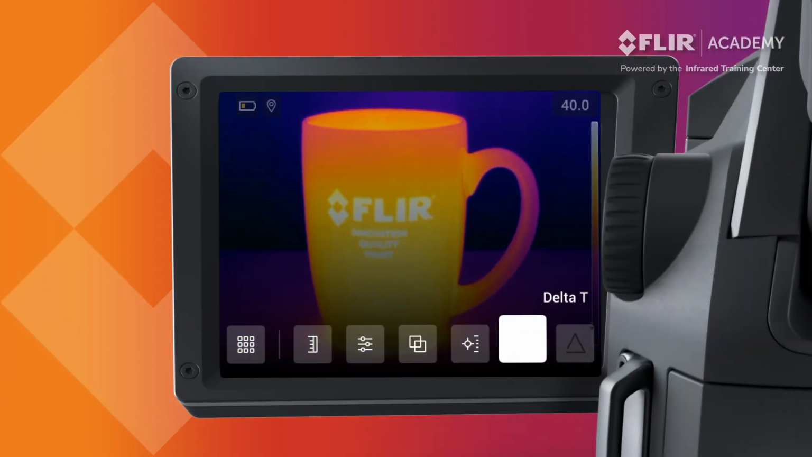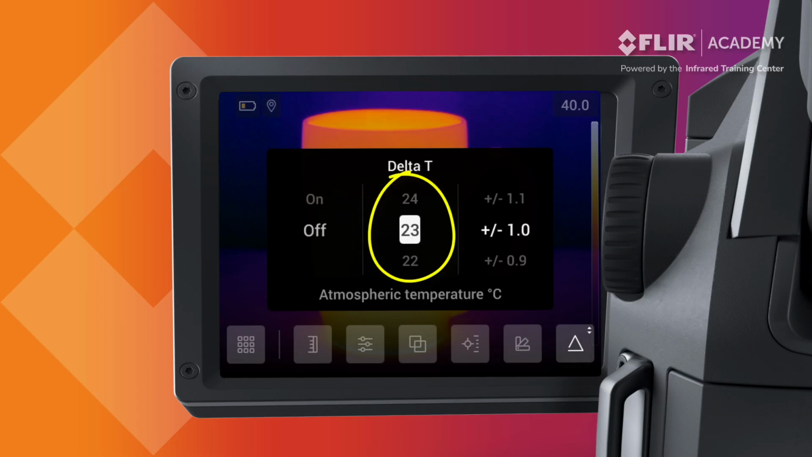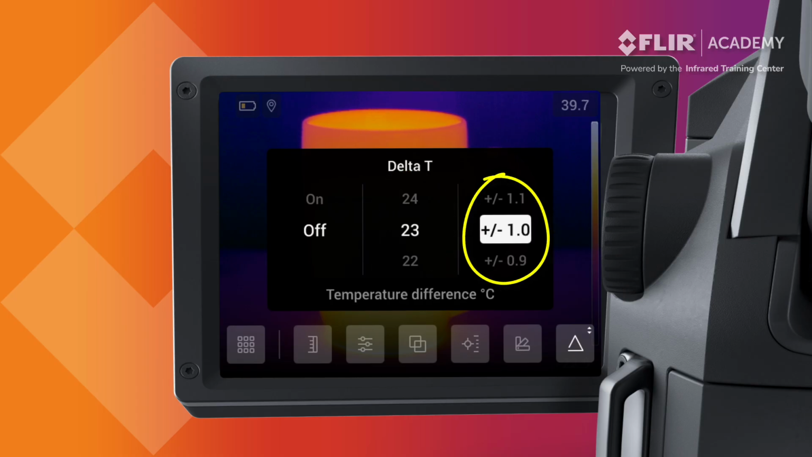Open the main menu and navigate to the Delta T option to adjust these settings. The first column allows you to turn this feature on or off. The second allows you to set an ambient air temperature that is near the leak location. And the third option provides a temperature difference threshold that adjusts for the sensitivity of this setting.